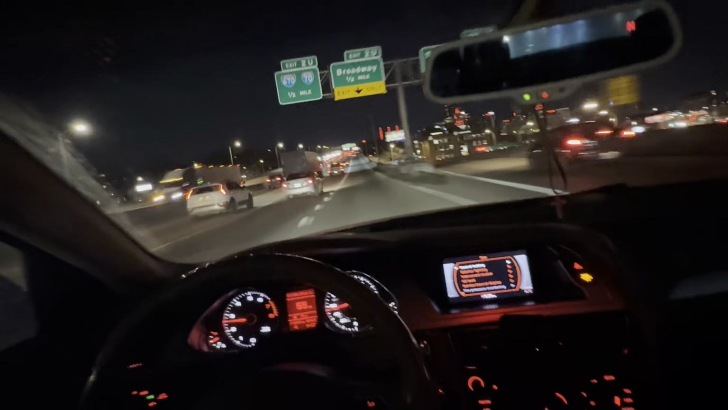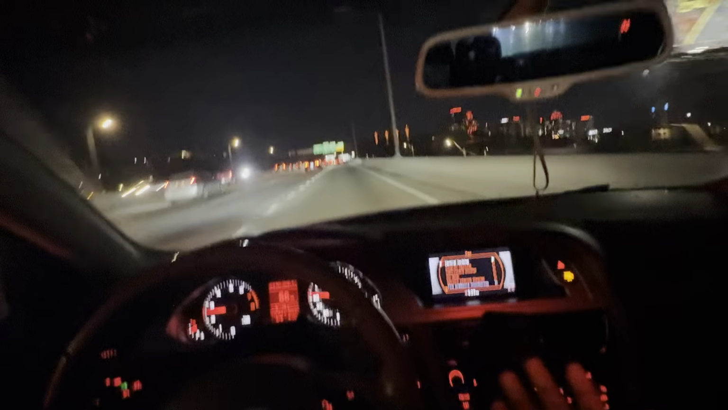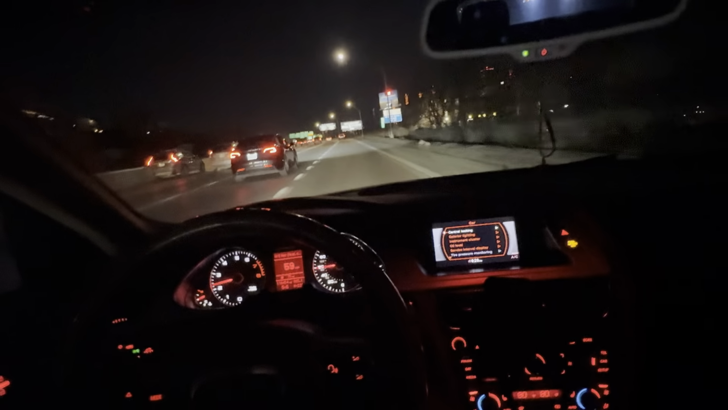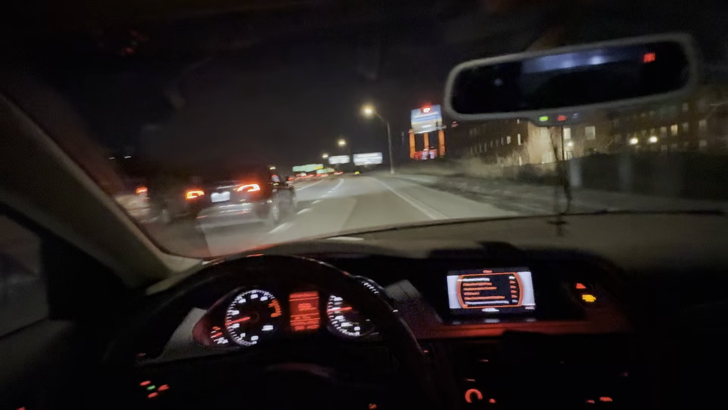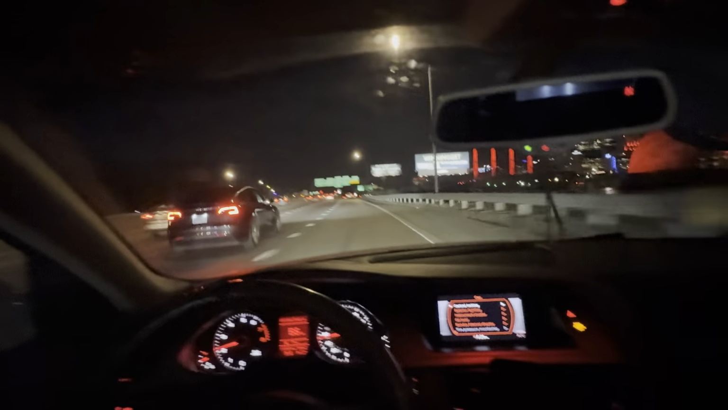The third thing I hate about this car is the hate that it gets, bro. This car is so reliable. People hate it. People say it's an oil guzzler, the timing chain is trash. None of that. I've been having this car for a year. I drive it every day for more than 4 hours a day, and nothing happened.